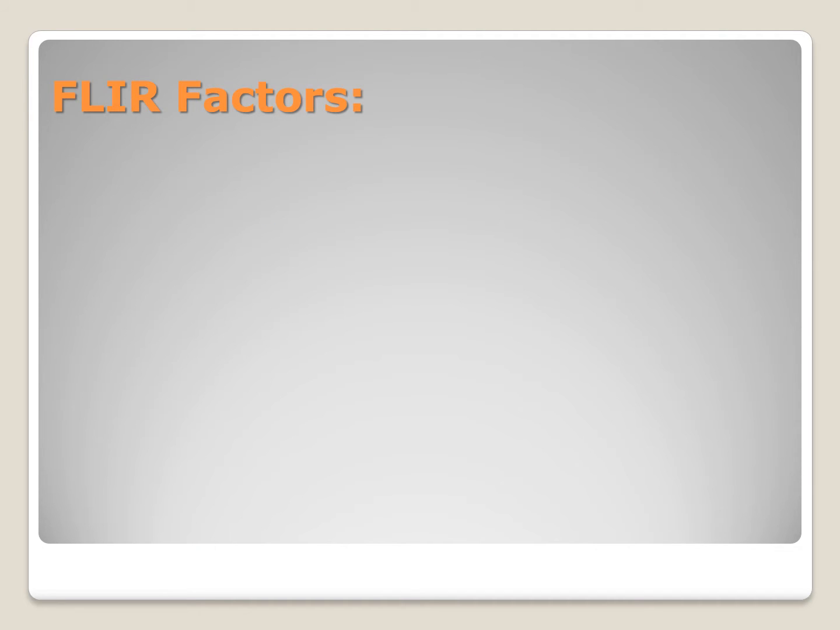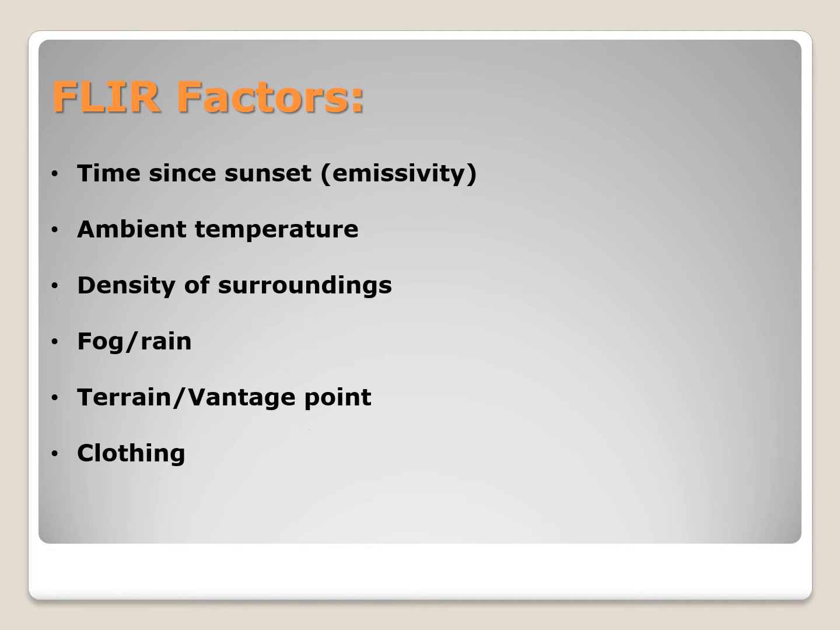Given some of the background information that we now understand about the FLIR and how it generates its images, there are a few things to keep in mind so that you can really understand what you're seeing, interpret it, and use this device to its best advantage. These are what I call FLIR factors. One of them is the time since sunset. Since all objects have an emissivity factor, the later in the evening, or the more time since the sun's been shining on an object, the greater delta you will have between any of the objects and a warm-blooded mammal or missing man with a temperature of 98.6.